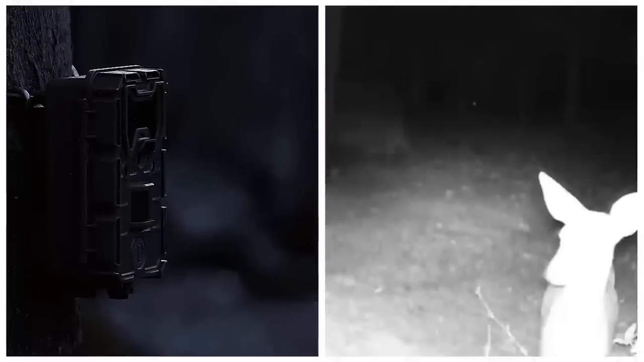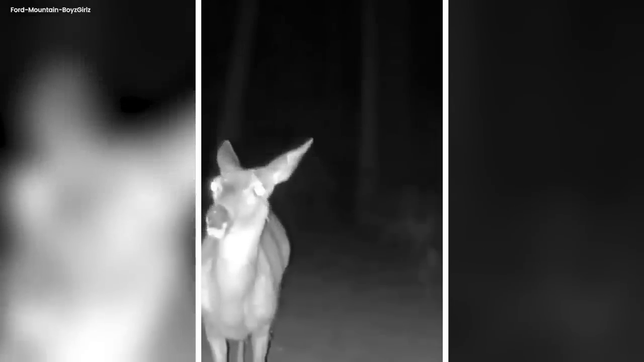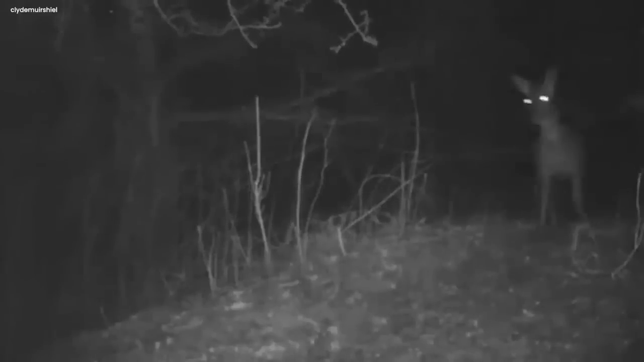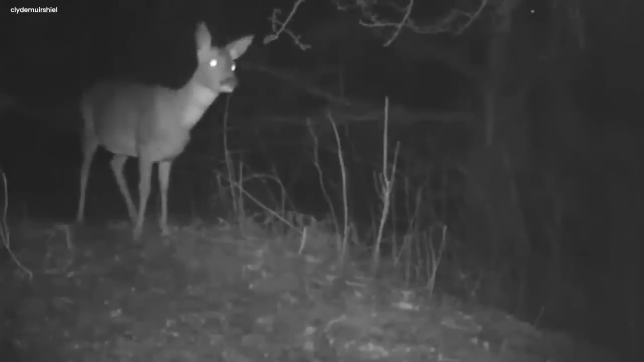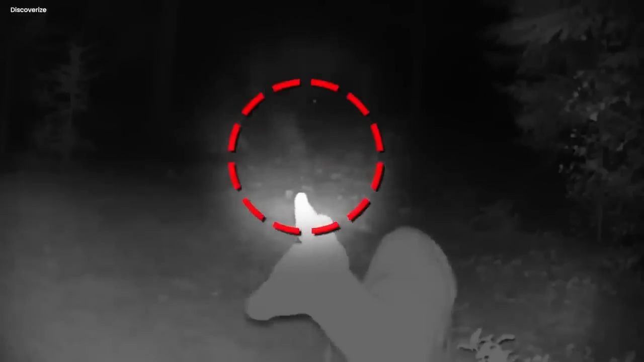In the midst of this ominous darkness, the trail camera spotted a single deer. It moved gracefully through the forest, bathed in silver moonlight. The deer's isolation in the midst of this unknown territory added to the sense of unease. Suddenly, out of nowhere, a mysterious figure appeared behind the deer.